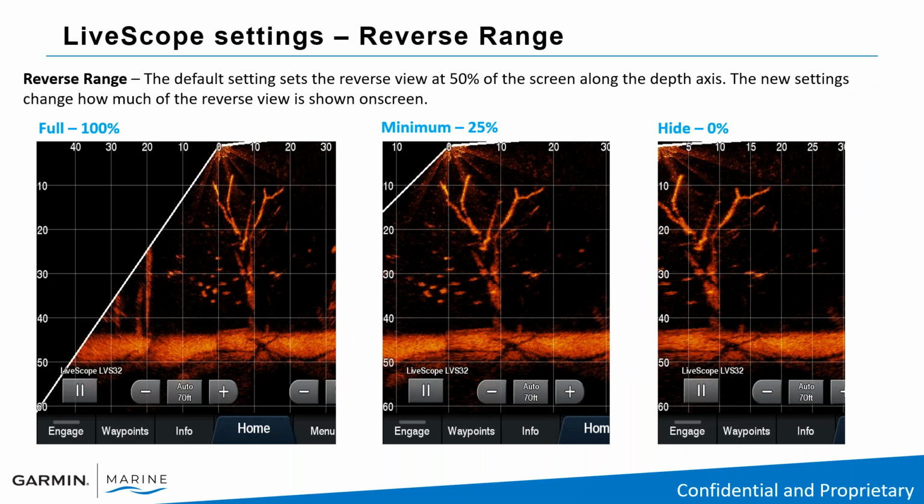So with the new reverse range, again, you can have it on full at 100%, where on this screen I can see almost 40 feet behind the boat. I could go to minimum, which I have at 25%, or I can hide, which will go 0%, and all your view is forward.